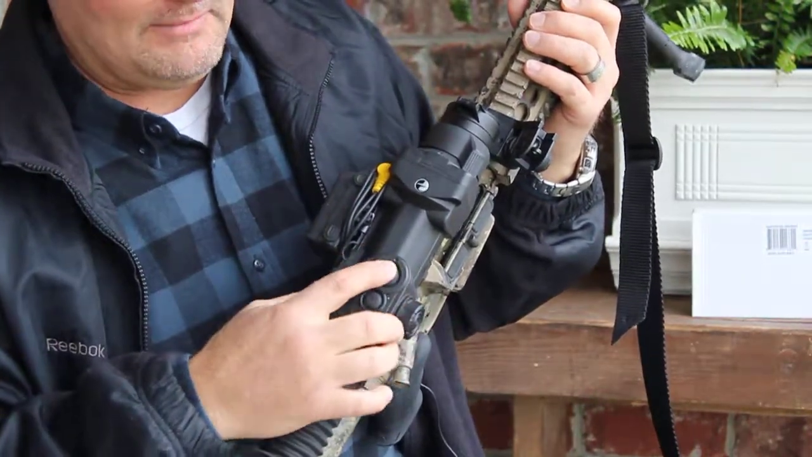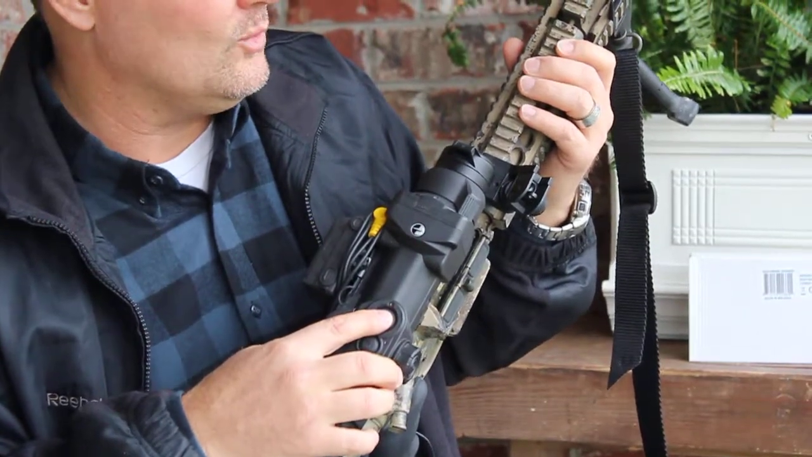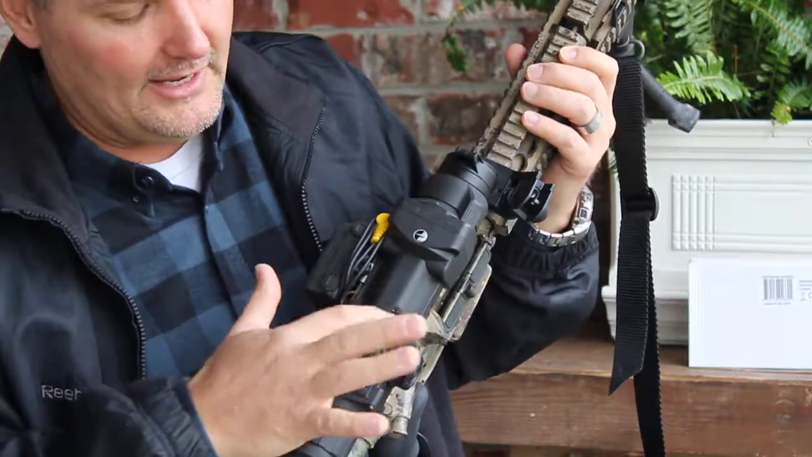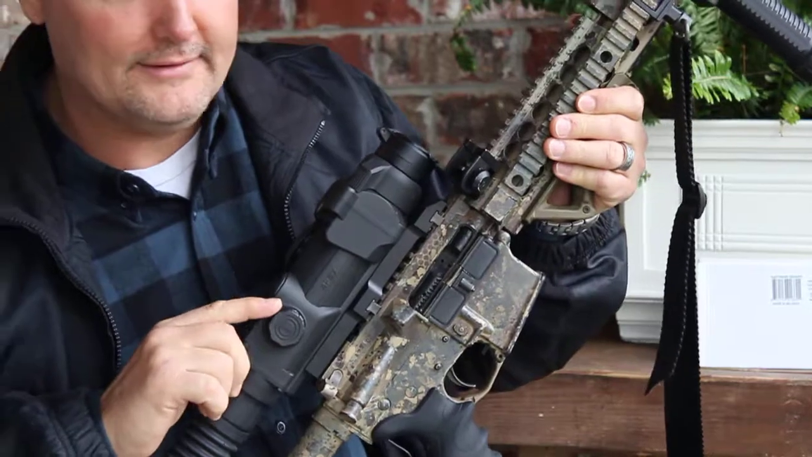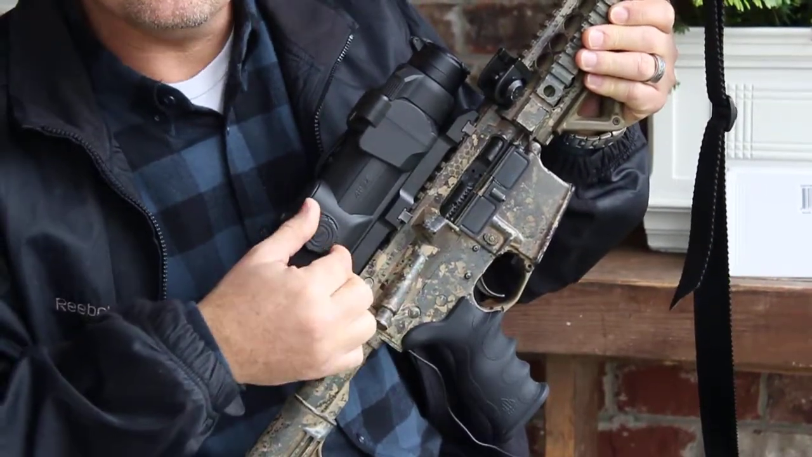And you even have a standby mode for battery saver. We used the battery saver last night a couple times because we wanted to save battery life, and it was actually pretty bright. But anyway, everything is right here on the top. Also, now this is not a windage elevation adjustment. This is actually your menu for the scope here.